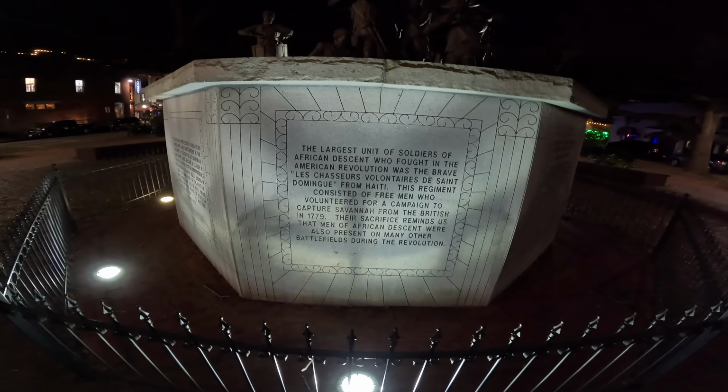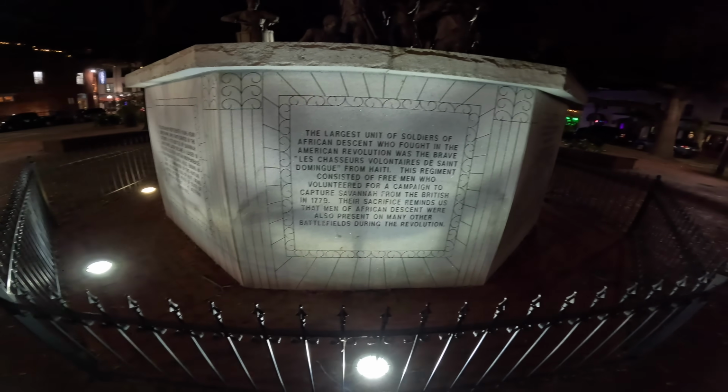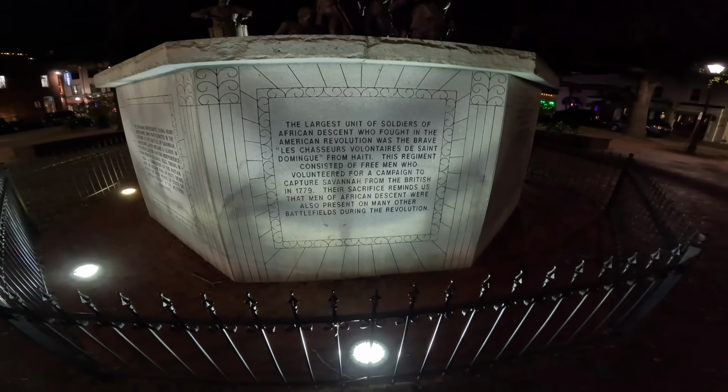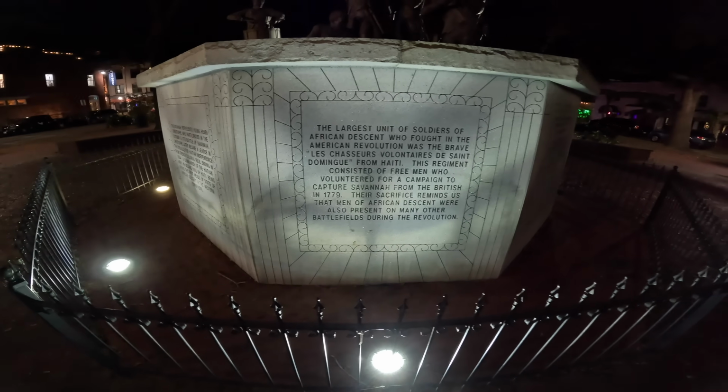The largest unit of soldiers of African descent who fought in the American Revolution was the brave, I'm not going to try to pronounce that, from Haiti. This regiment consisted of free men who volunteered for a campaign to capture Savannah from the British in 1779. Their sacrifice reminds us that men of African descent were also present on many other battlefields during the Revolution.